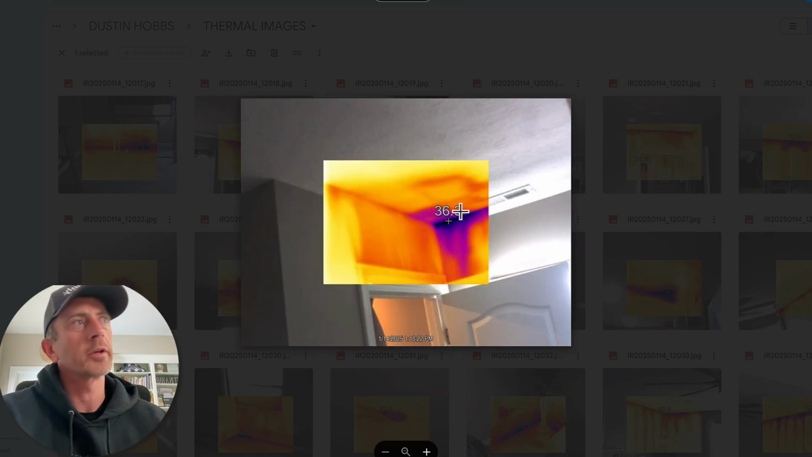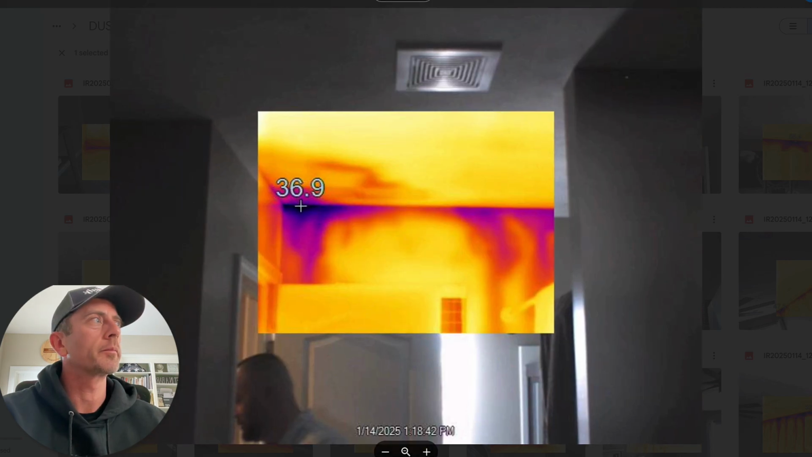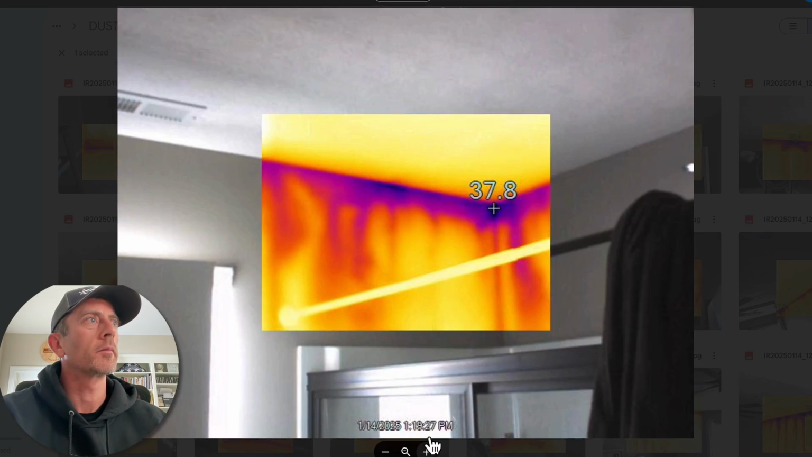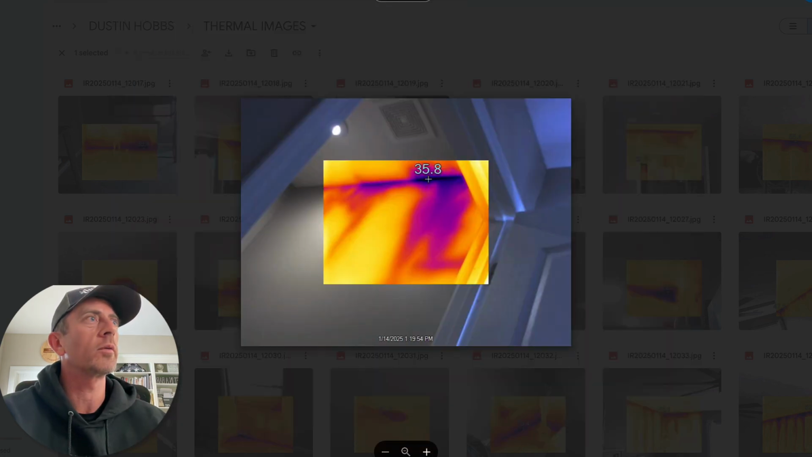And then this is a poorly insulated section of the ceiling in the back right corner of your house. This is your bathroom. Same thing again. This is just all the way across that back wall. There's just minimal insulation above here and air leakage happening between the drywall and the top plates.